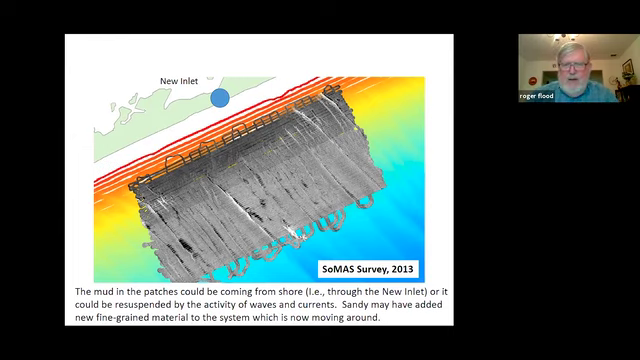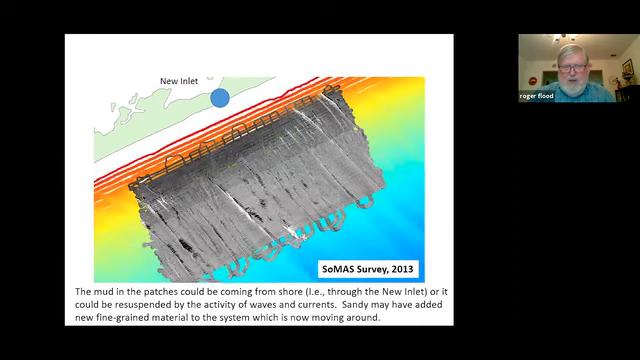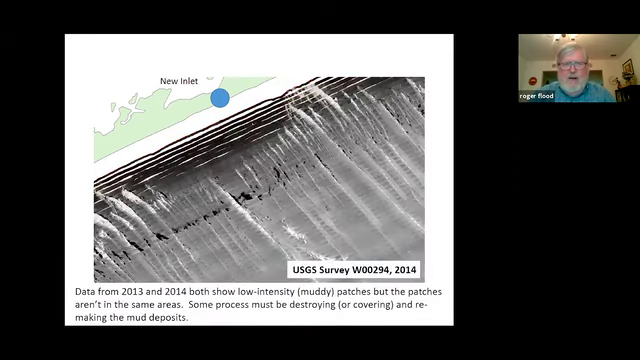But if this is 2013, here's a survey done in 2014, right in the same spot. And all the mud patches we saw in 2013 are gone, but there's a new set of mud patches, in a little bit shallower water. And so this is even more peculiar.